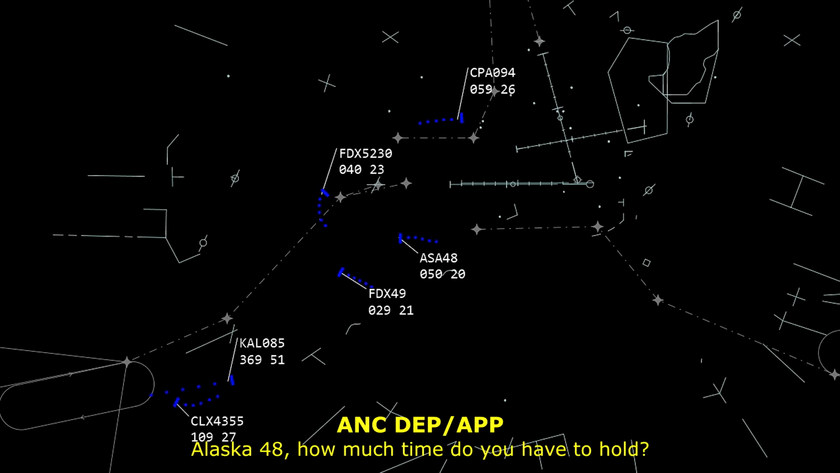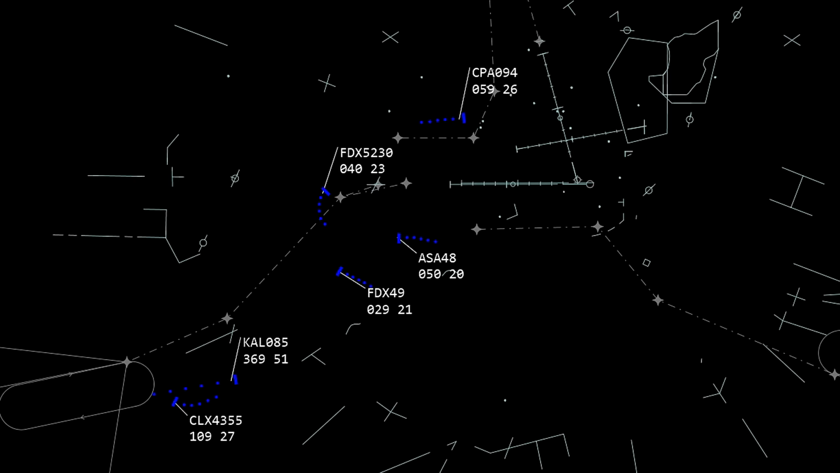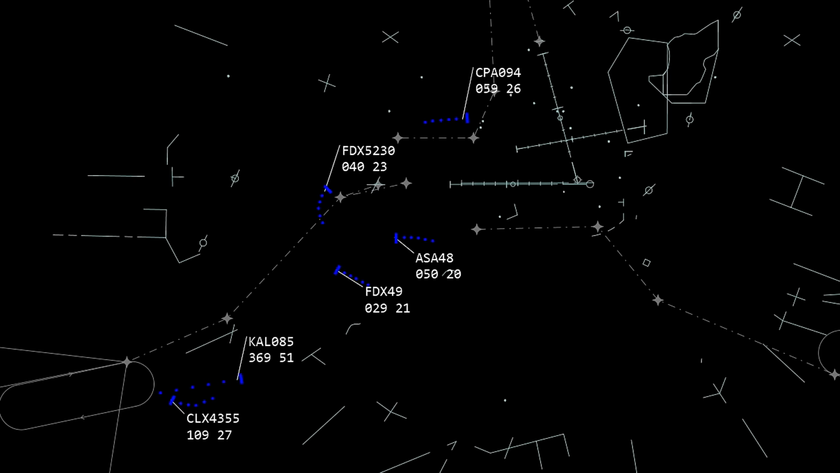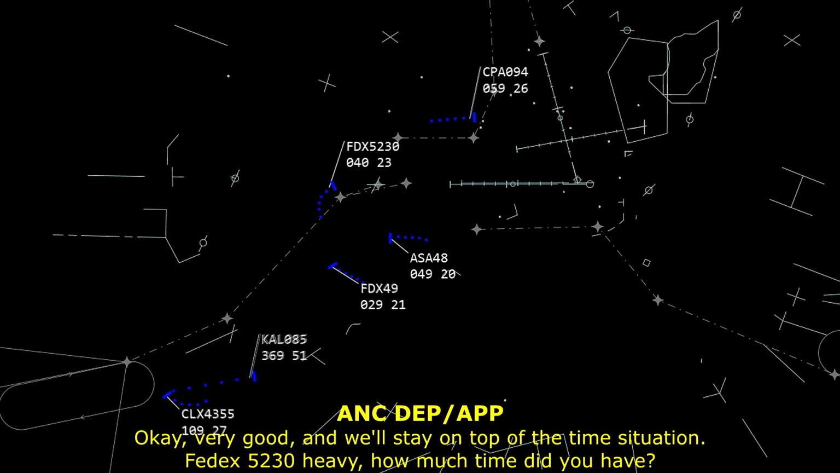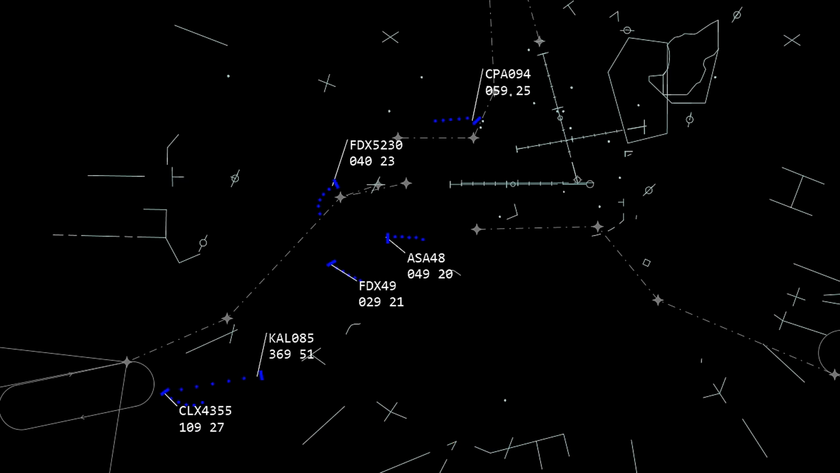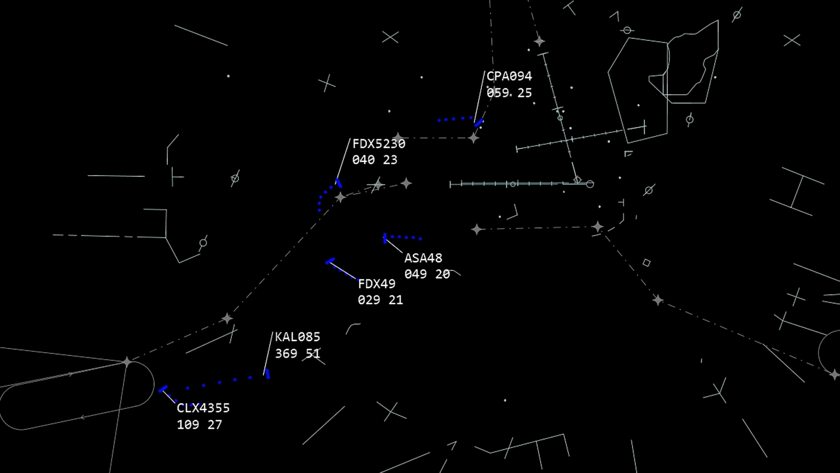Alaska 48, how much time do you have to hold? Oh, about 20 minutes. They released us without an alternate, so I can go Kenai or something like that, or you can land on a portion of the runway, but not too long. Okay. 45 if you need it at the most. Okay, very good, and we'll stay on top of the time situation. FedEx 5230 Heavy, how much time did you have? 2 hours. Okay, thanks.